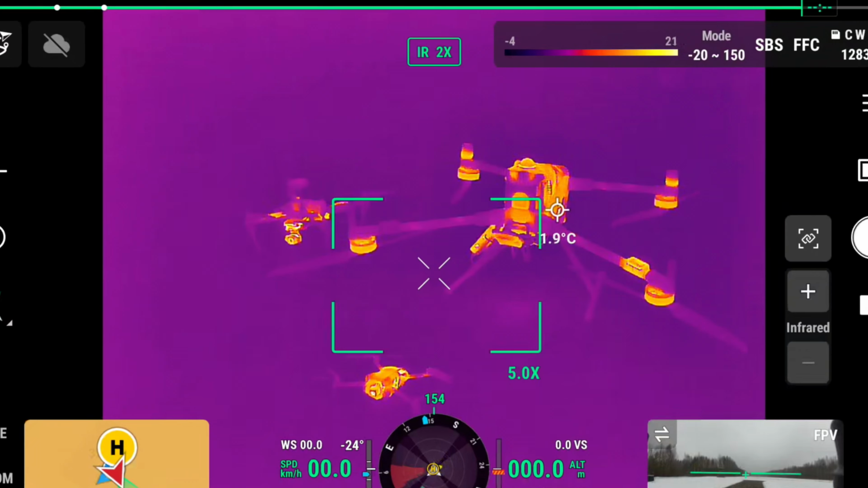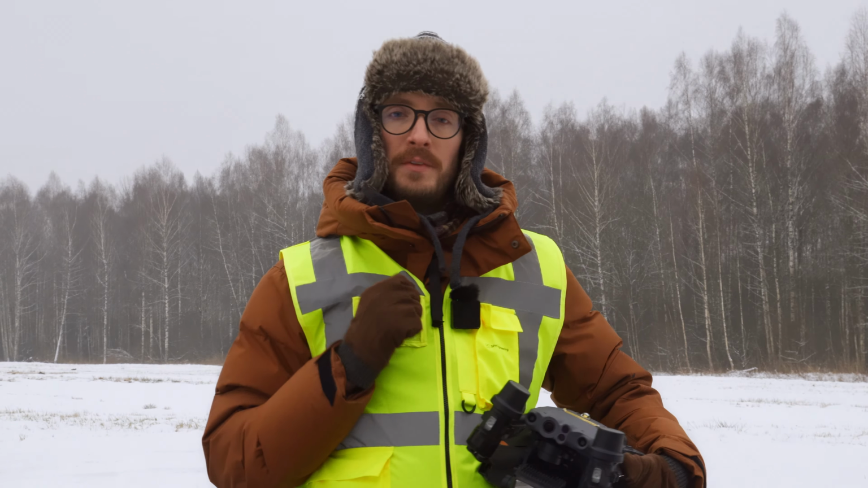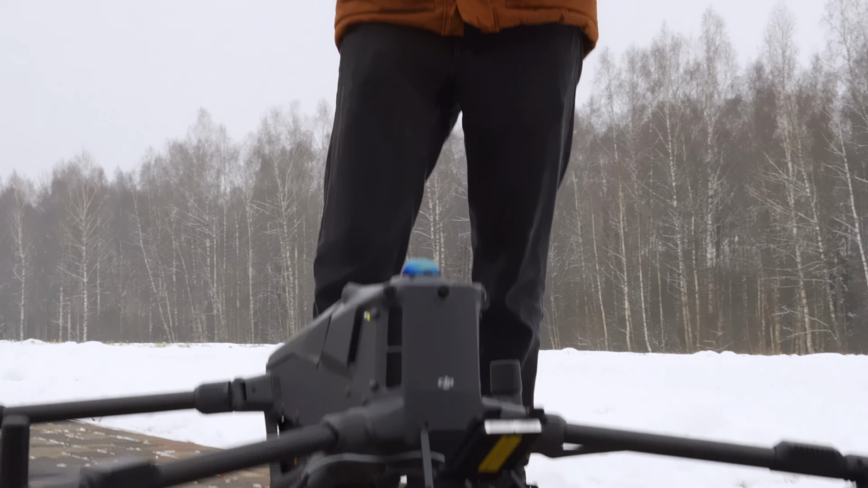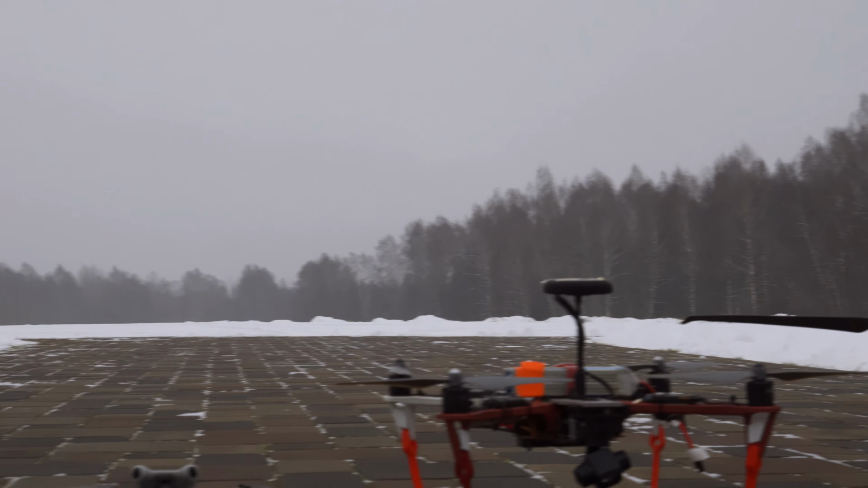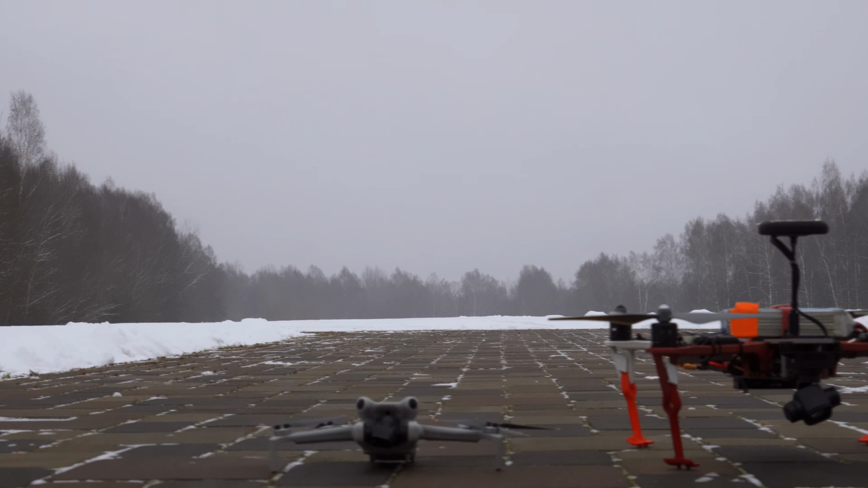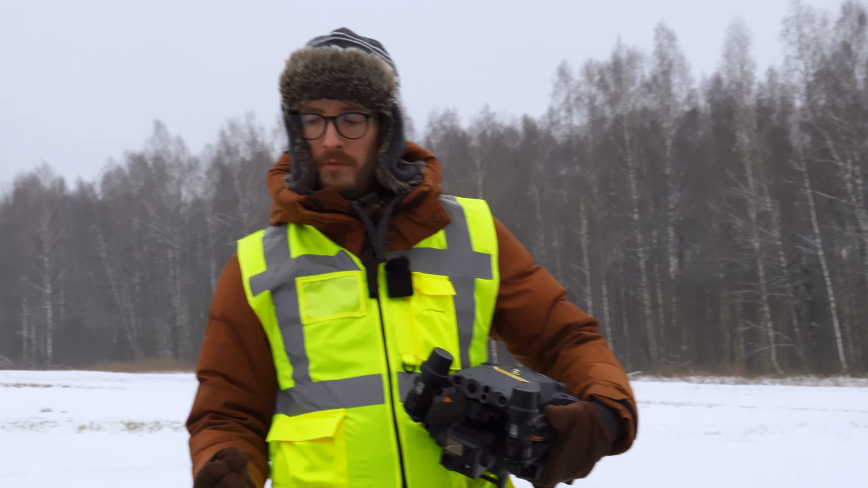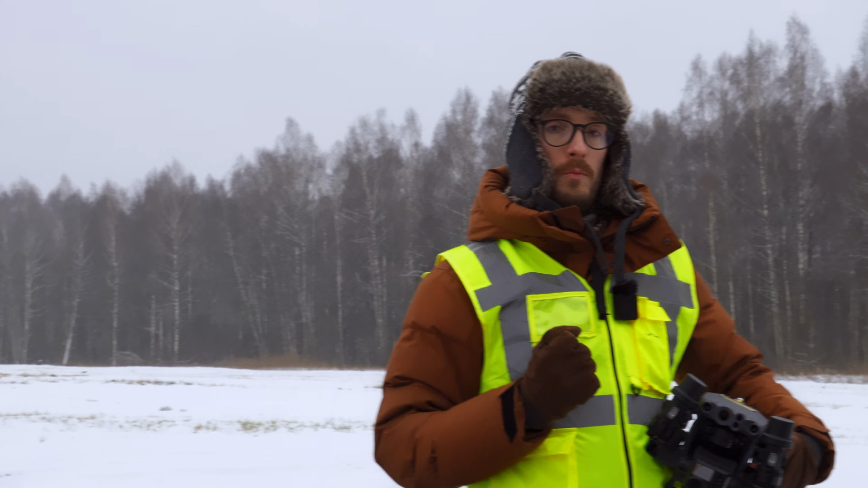Have you ever wondered how a drone looks on a thermal camera? Well, today we're going to try and test out exactly that. Here in front of me I have 3 different drones, each of them made for a completely different application, starting from the larger DJI M400, moving on to the slightly smaller DIY drone made from off-the-shelf parts, and last but not least, the DJI Mini 4 Pro drone.